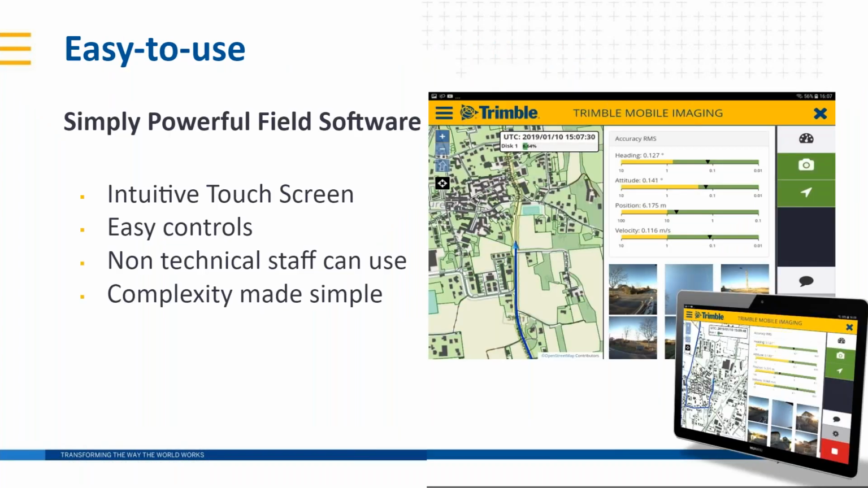As I said in the beginning, the system was actually meant to be very easy to use, and I think we have very well established that. You don't need any kind of complex computer systems in the car anymore. The MX7 by itself, with the control box that you have, provides a Wi-Fi hotspot to which you connect with the tablet, and on the tablet in the browser you start our Trimble mobile imaging software. That's the software that allows you to operate the unit.